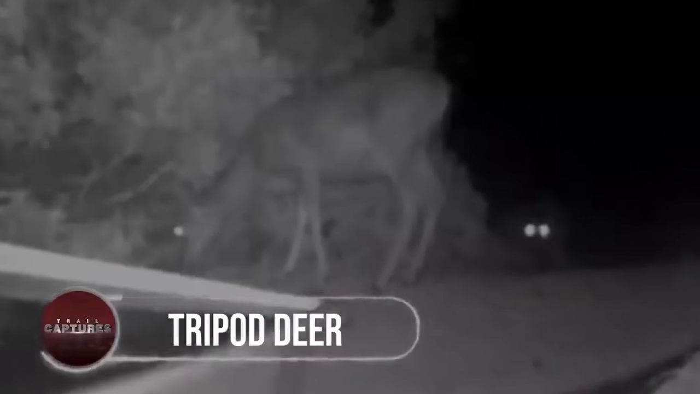Tripod deer. So, this is what happens when a deer comes face to face with a mountain lion. The high jumps, the fast speed. Nothing, literally nothing works on the deer's side when it's attacked by a cougar. Here, when standing in front of the trail camera, the deer was spooked by the predator. But it was too late, as the cougar quickly got his mighty jaws clamped on the deer's neck. And it was game over for the poor deer.